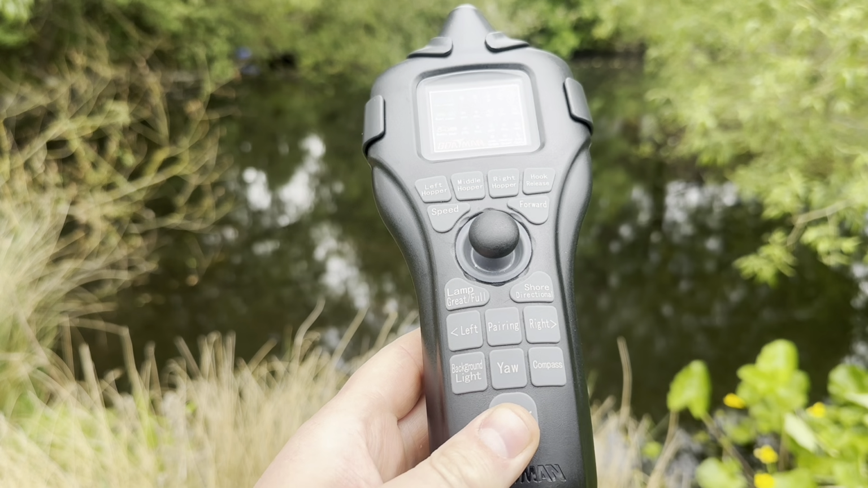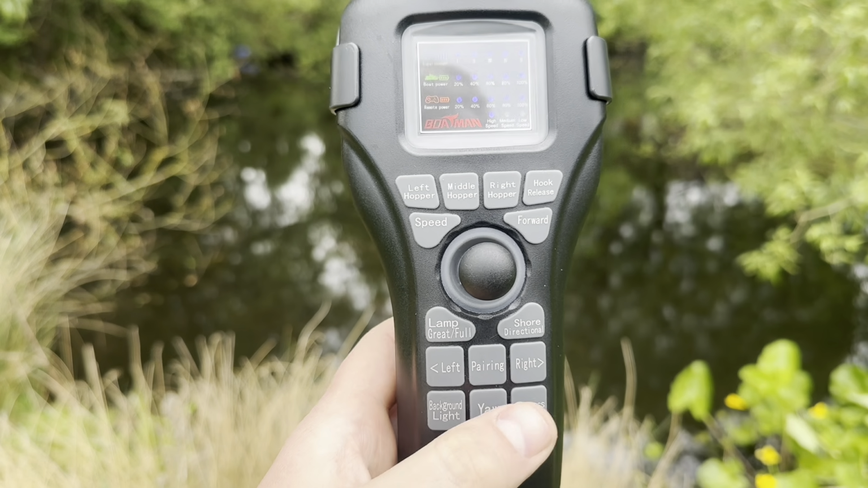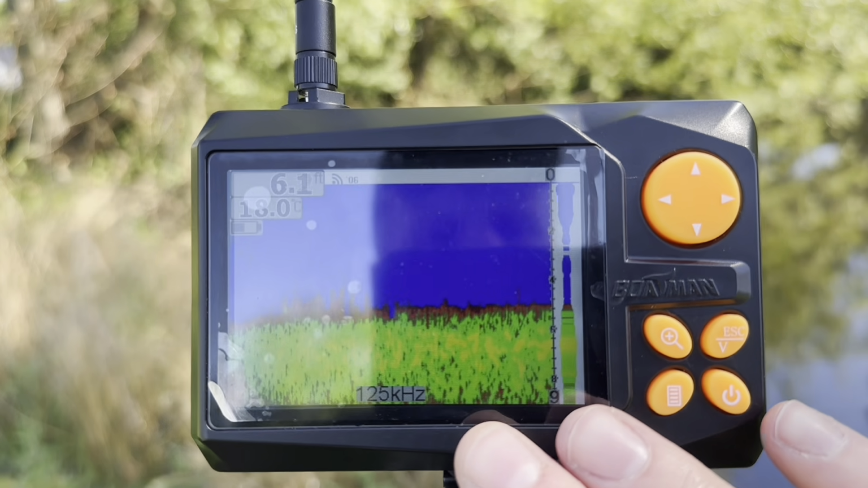And then lastly, of course, we have our power button, which is self-explanatory. Press and hold to power off, press and hold to power on. And that covers the remote. So here is our display.